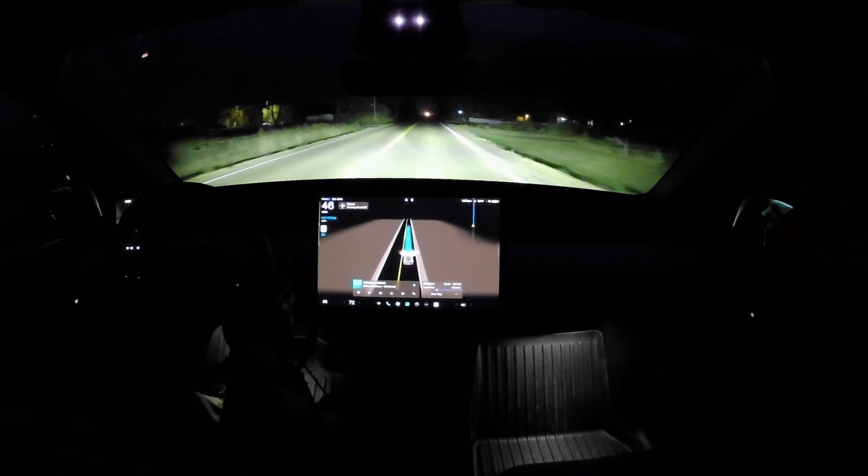Okay, we're turning towards Lochbuie, otherwise known as Space City. I'm wondering how well the behavior in slippery snow conditions will be. Is Tesla trained FSD on snow at all? I would expect they would have.